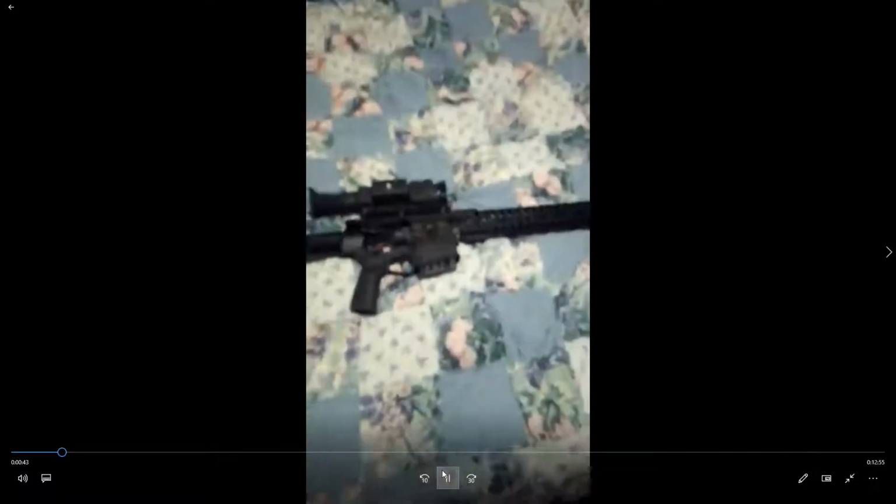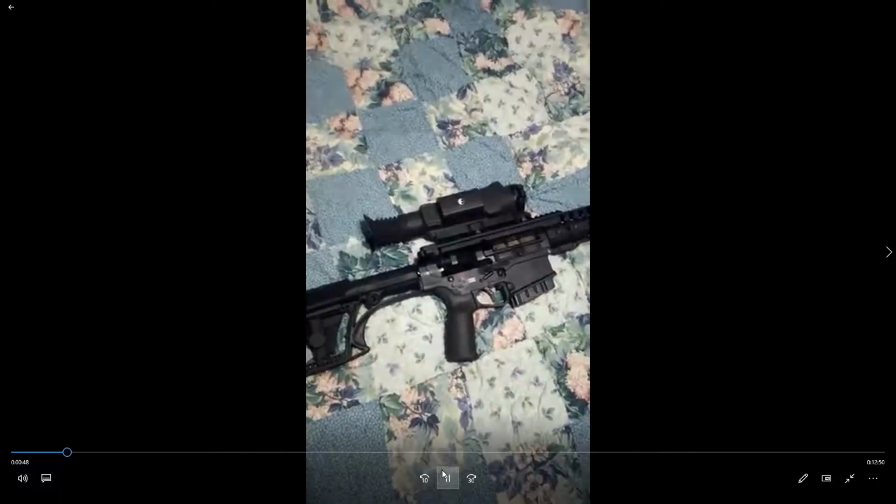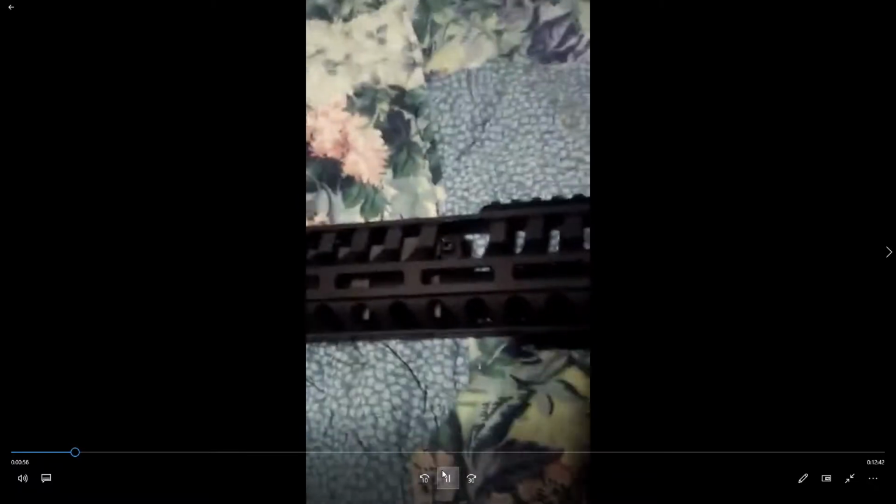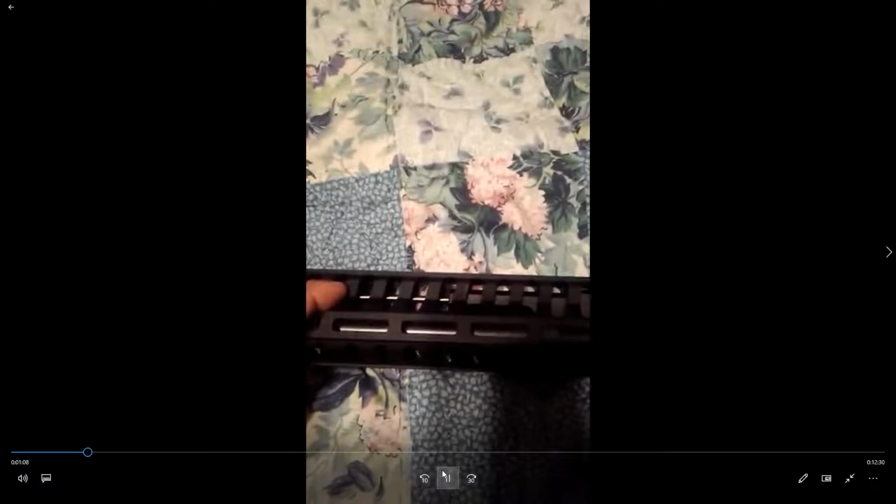Now, this rifle here is a piston-driven 308. And if you look up here, if I can get it where the shade is, this thing right there adjusts the gas. Well, this right here, this is not a gas tube. This is actually an operating rod. All the gas is right in this area, and this dial right here adjusts the gas.